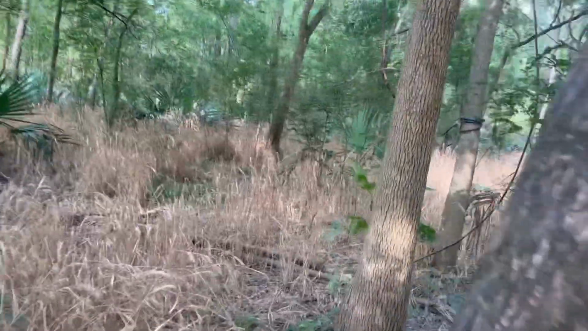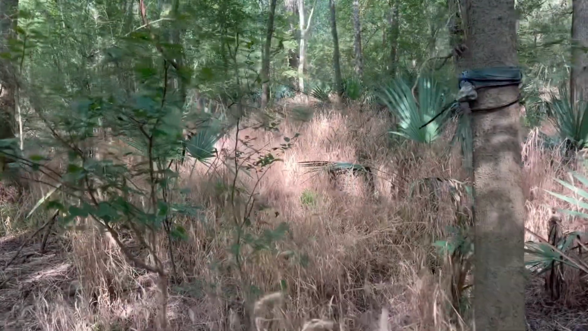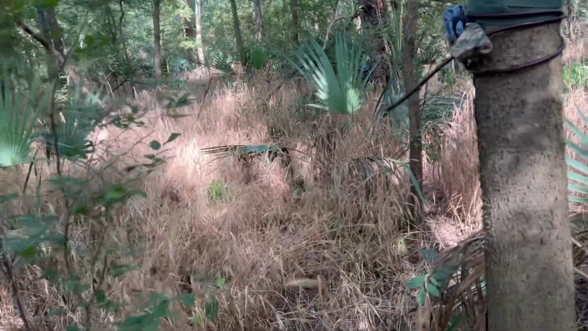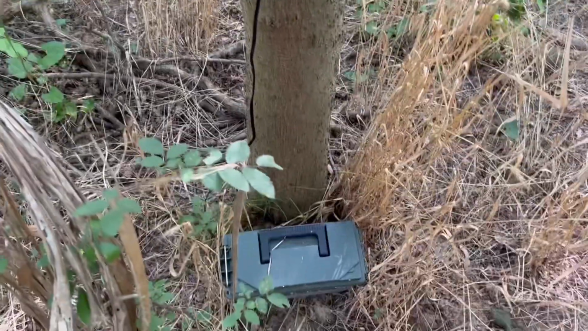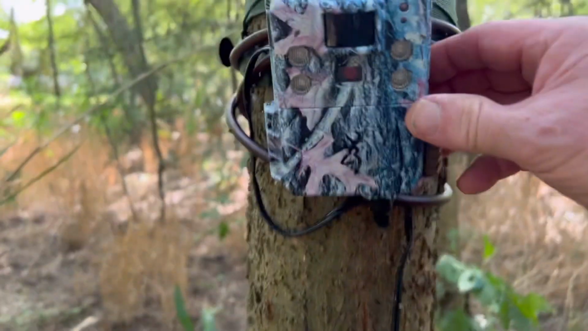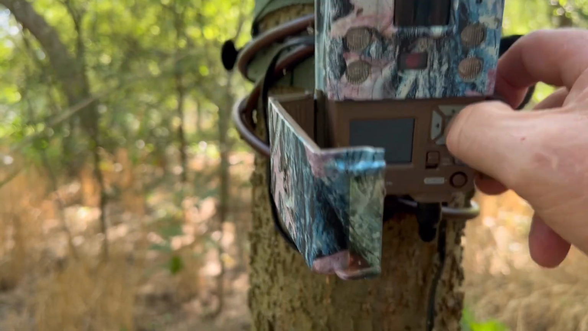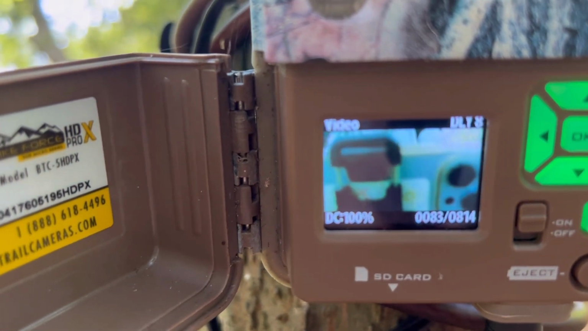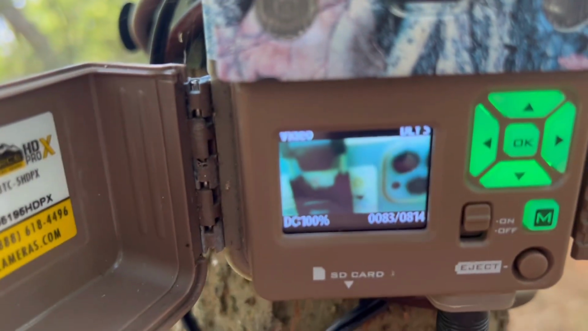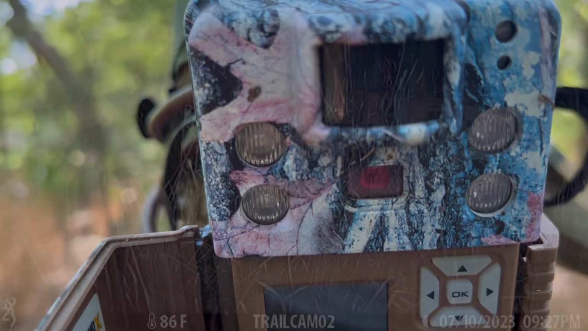I think there it is. So it's nice and close off the road here. Powered by a 12-volt battery. And let's see how we're doing here. 83 pictures. So that's pretty good. Let's change out the SD card and take it home and see what we got on it.